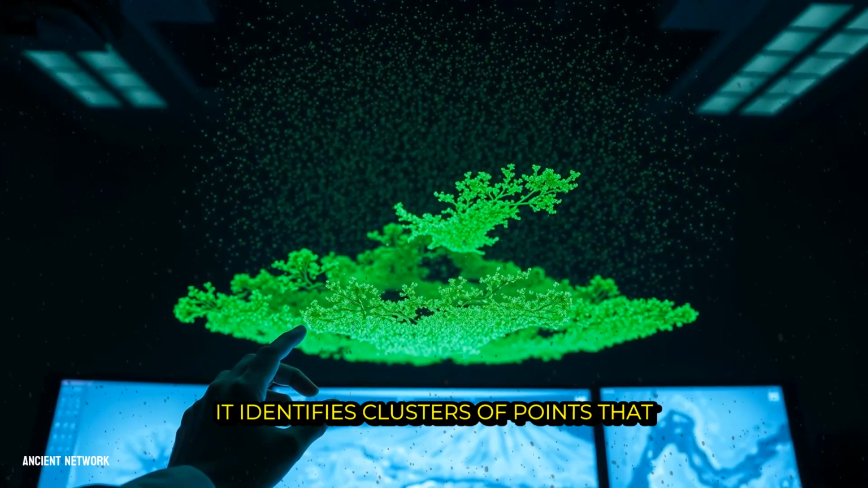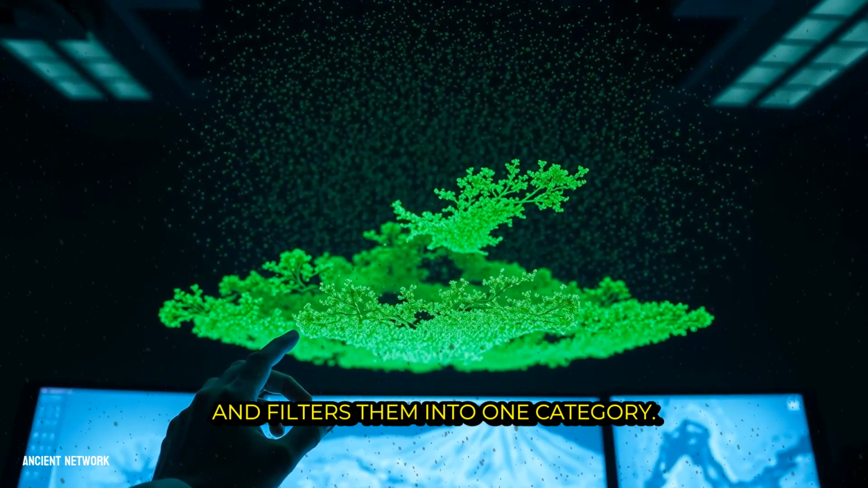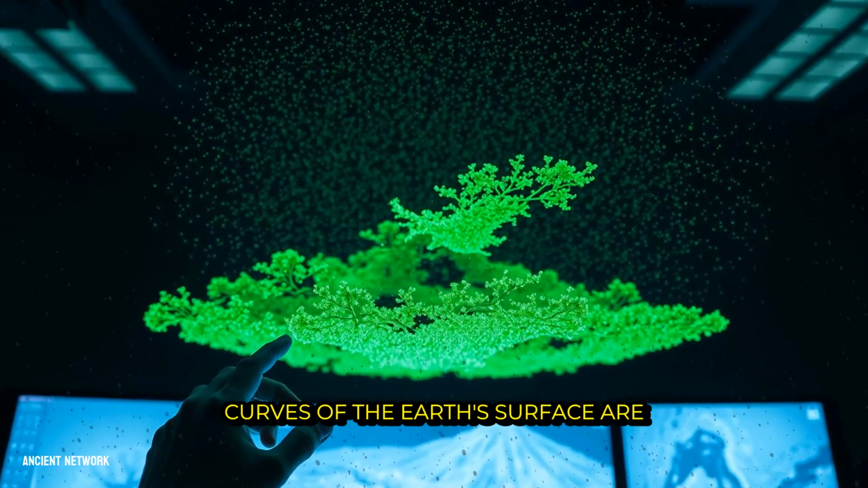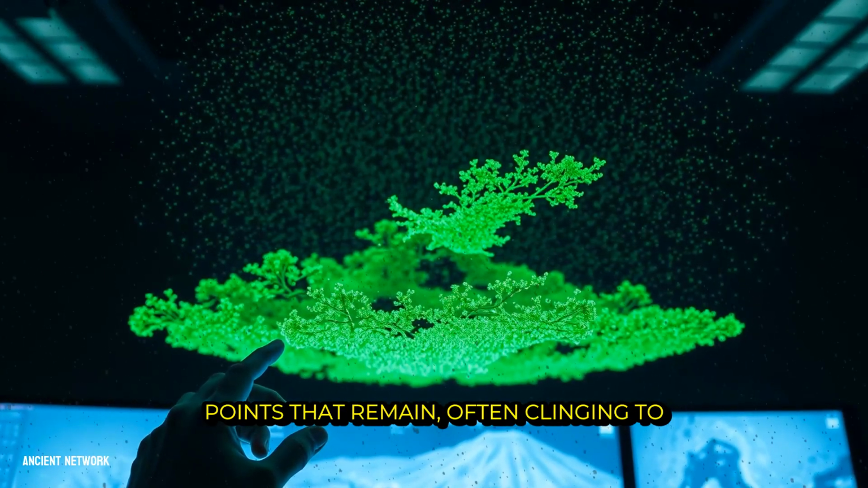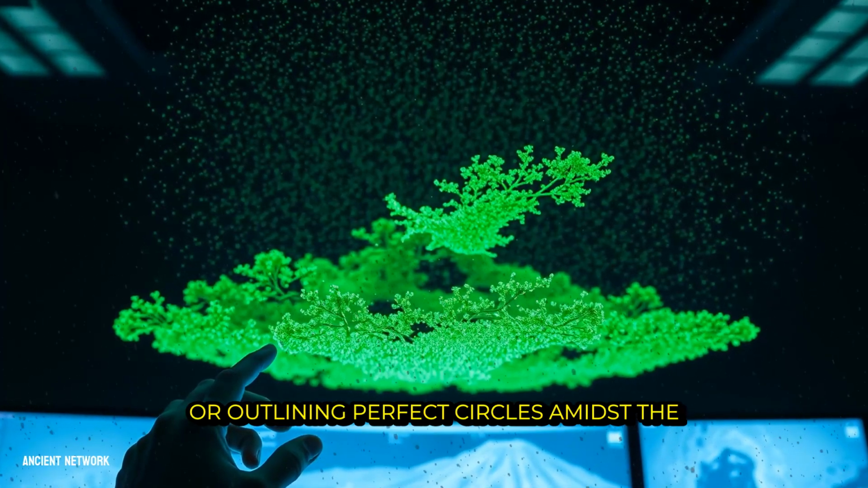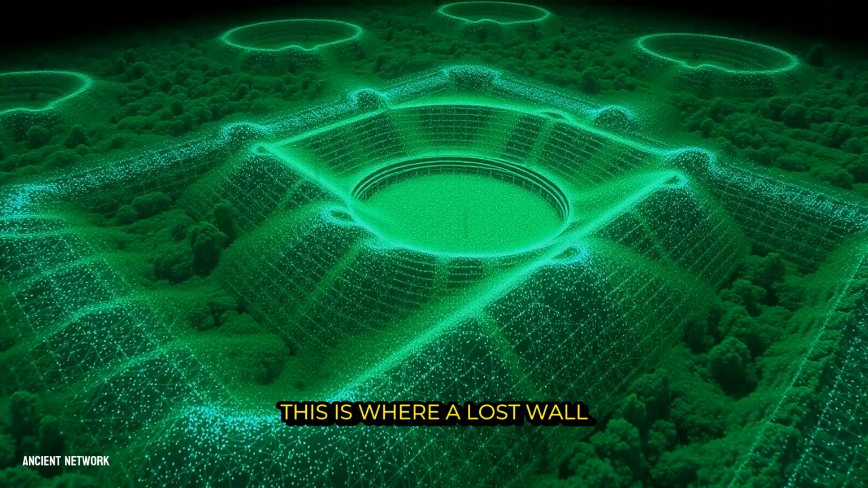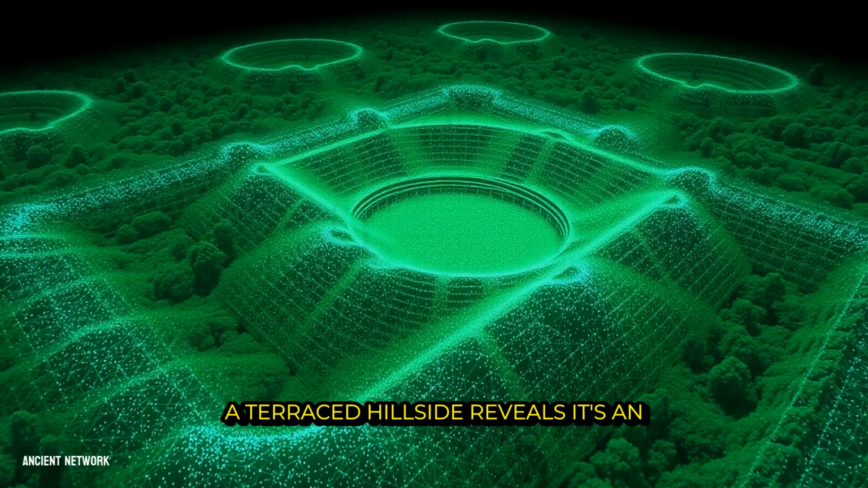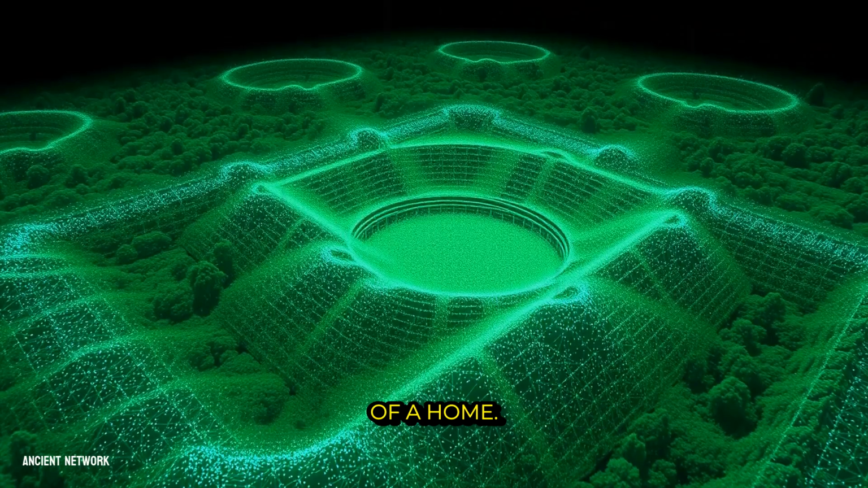It identifies clusters of points that share the characteristics of tree canopy and filters them into one category. Points that form the gentle, continuous curves of the Earth's surface are tagged as ground. And then the magic happens. The points that remain, often clinging to subtle ridges, forming sharp right angles or outlining perfect circles amidst the natural randomness. These are the artifacts of human hands. This is where a lost wall emerges from the digital mist, where a terraced hillside reveals itself as an ancient farm, and where a cluster of mounds resolves into the foundations of a home.